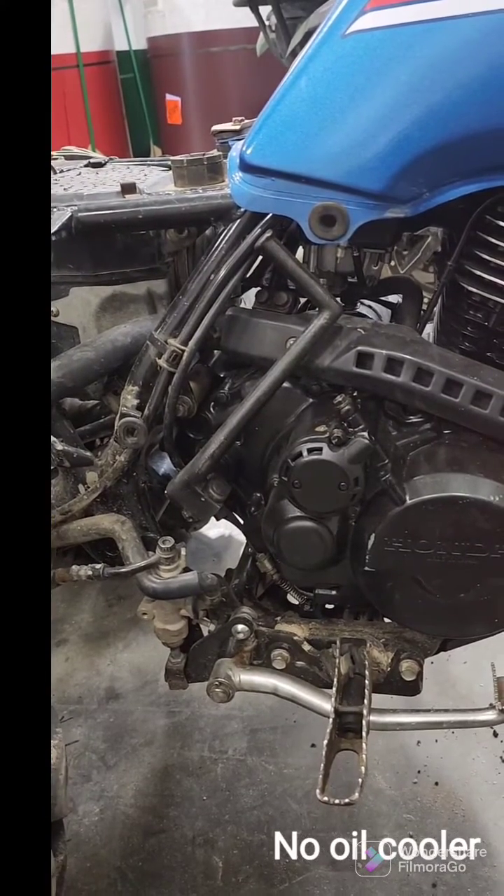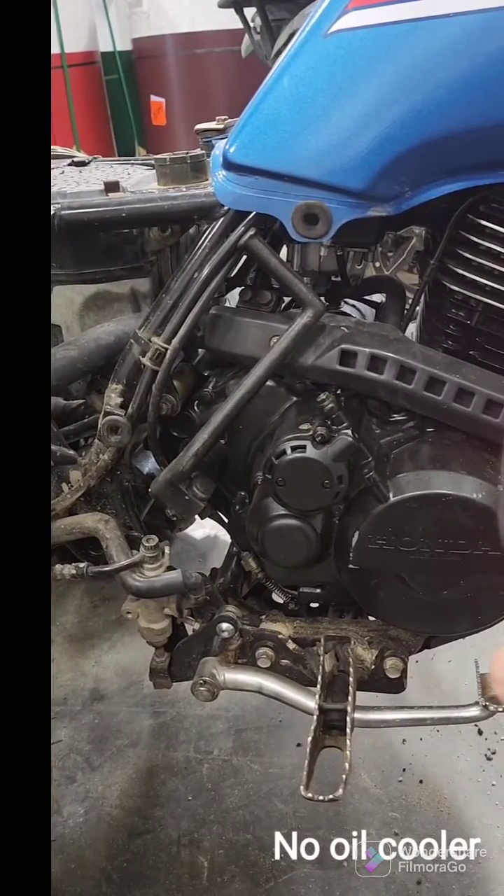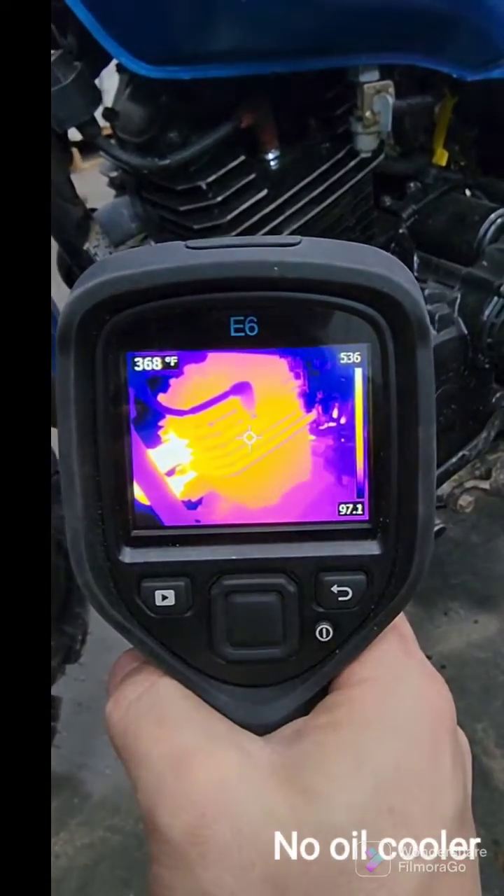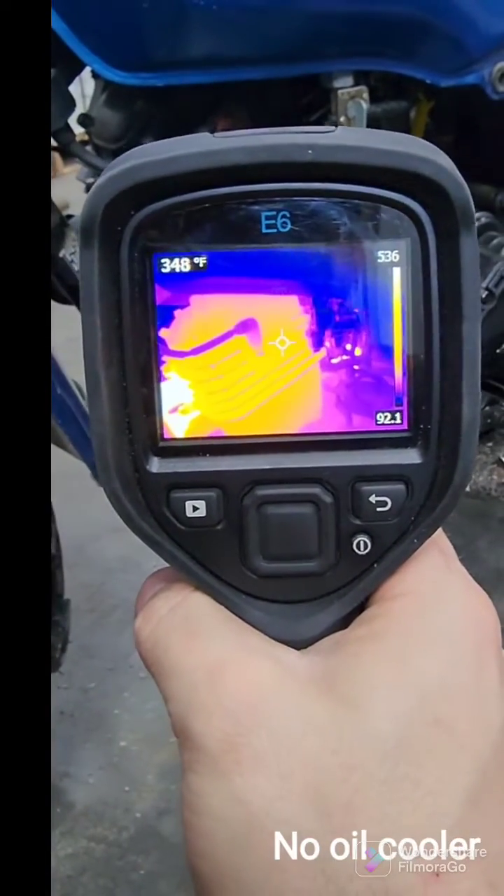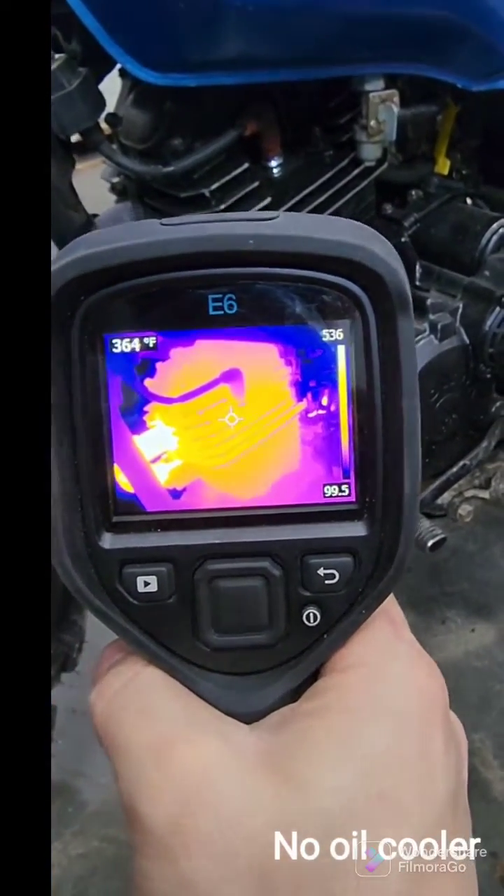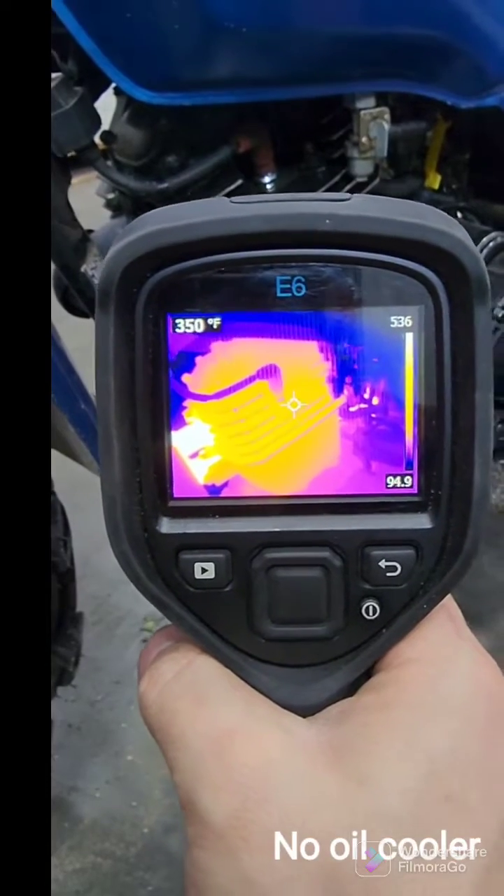The engine, this side is 323 degrees, 350, 325, 320. This side, I'm getting 375. 15 minutes at 4,000 RPM. It's pretty hot. 362, starting to cool down. But I got upwards of 400 degrees on this side.